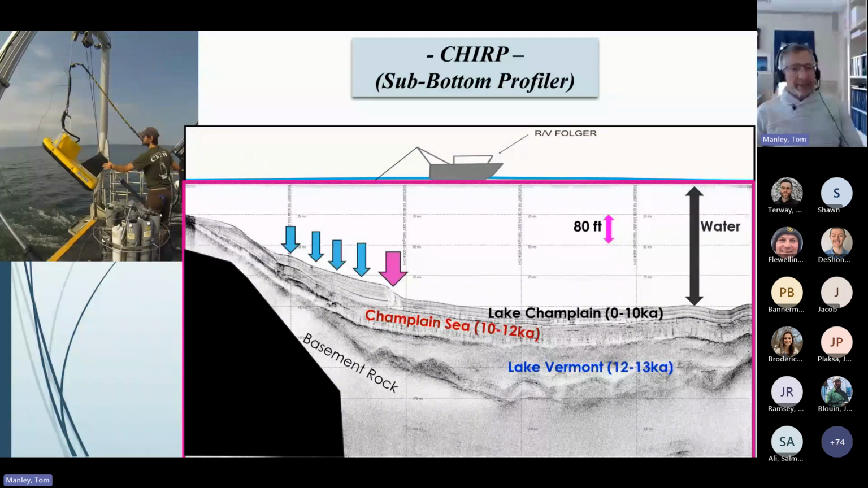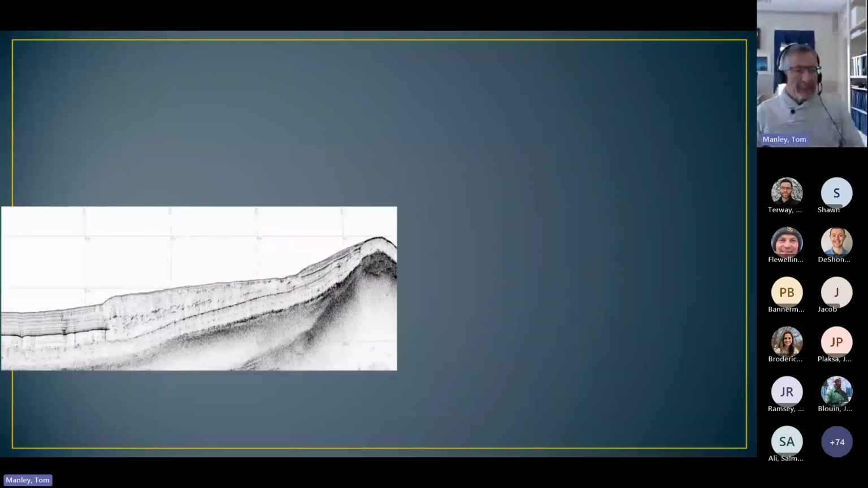But there are anomalies in most of these records, like this large block of sediment defined by the arrows that slid down from its higher perch on the shelf and slope boundary and bulldozed itself into the more stable sediments. Similar anomalies like this one in a completely different part of the lake always make their appearance in these records.